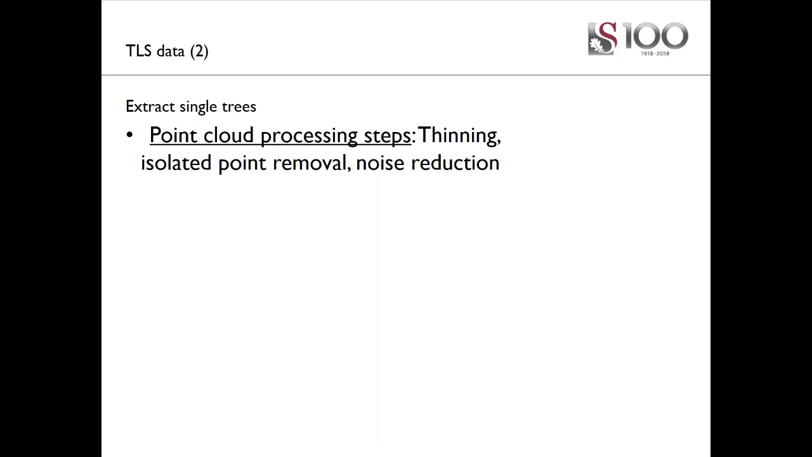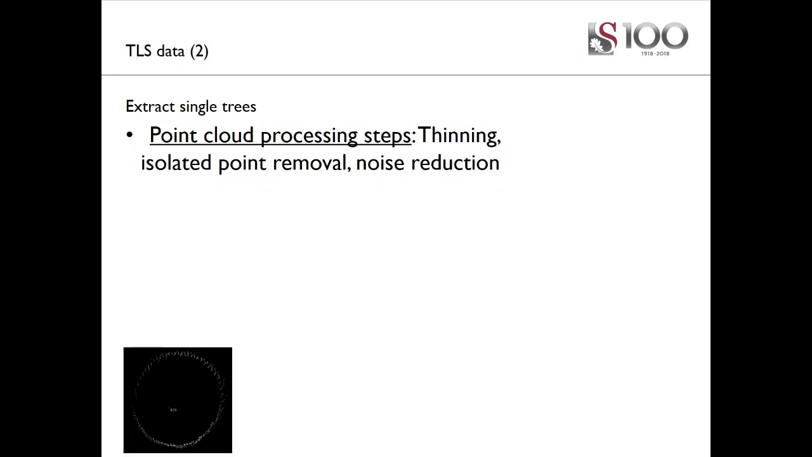It creates points that can be removed. Also dust and rain and so on can be removed. And then also noise reduction, to remove in general points in between the trees that are the result of dust or other phenomena in the scan.